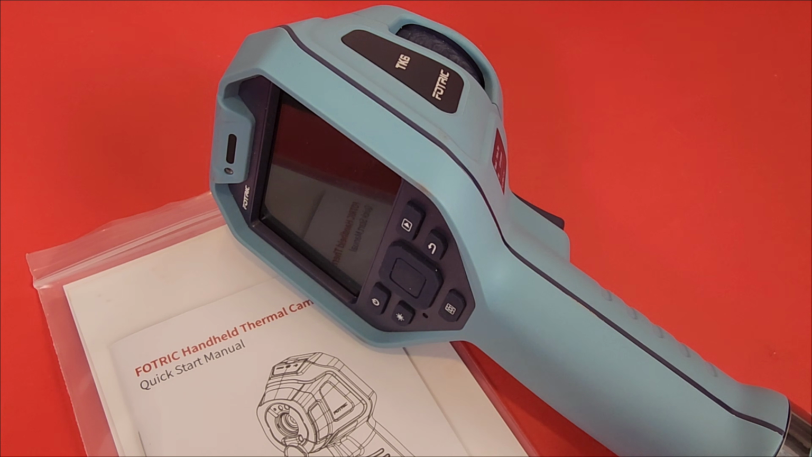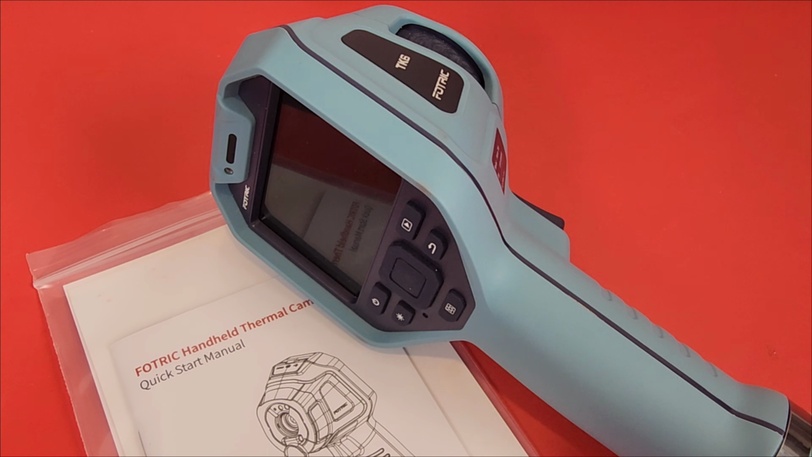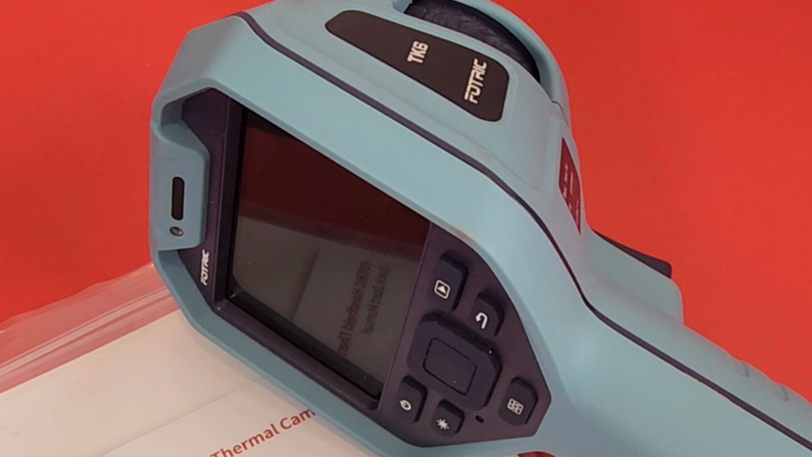Love it. Closing thoughts on the TK6 from FOTRIC. Oh yes, what an amazing thermal camera it is. Image quality, extraordinarily sharp. Manual focus, that equals total control. And the accuracy, don't even get me started, it's the kind of performance you'd expect from a camera that costs way more. Now, I know it ain't perfect. There's a bit of a learning curve, especially with the manual focus, and it's definitely not cheap, especially if you're just getting started. But that's the trade-off.